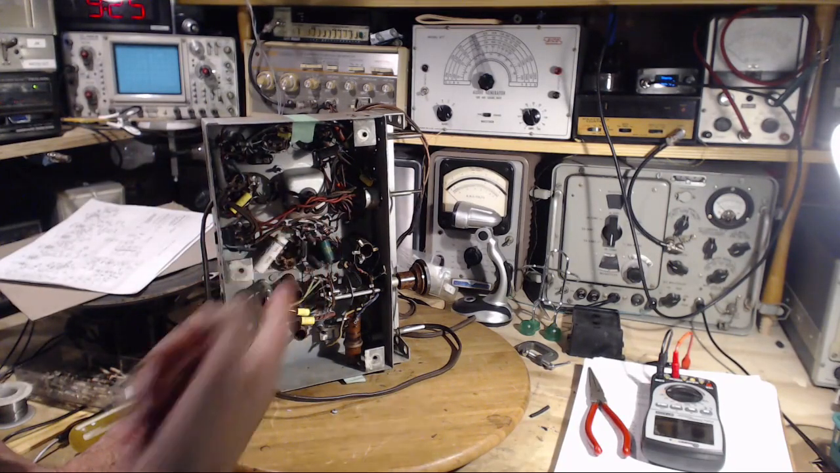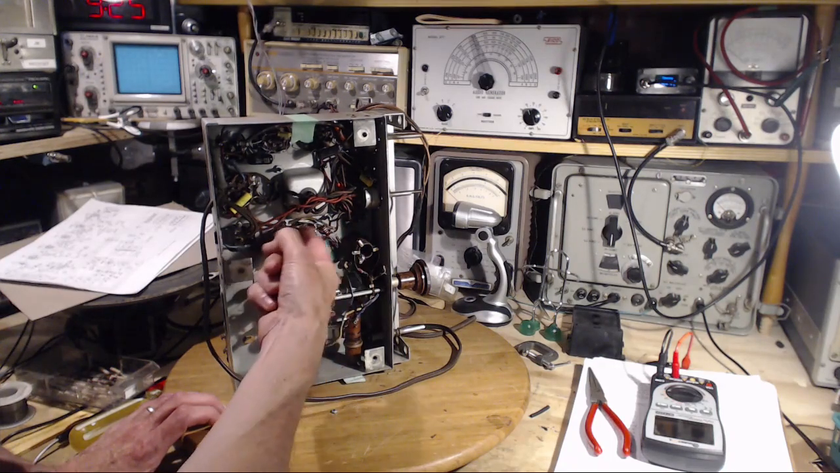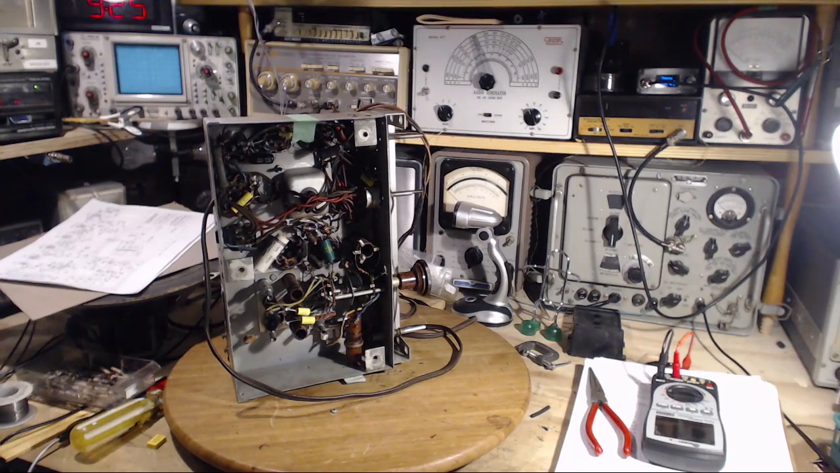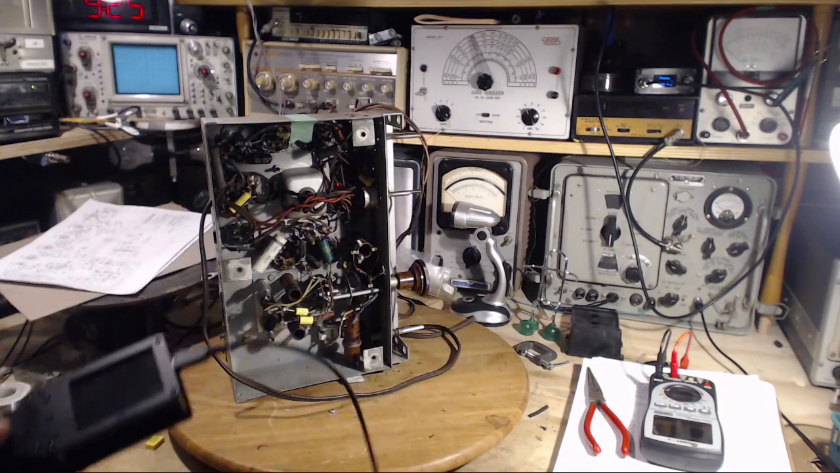Hooking that resistor. Surely that can't be good. Maybe hooking that resistor other than the chassis is a mistake. Maybe. What else could I have done that's wrong?